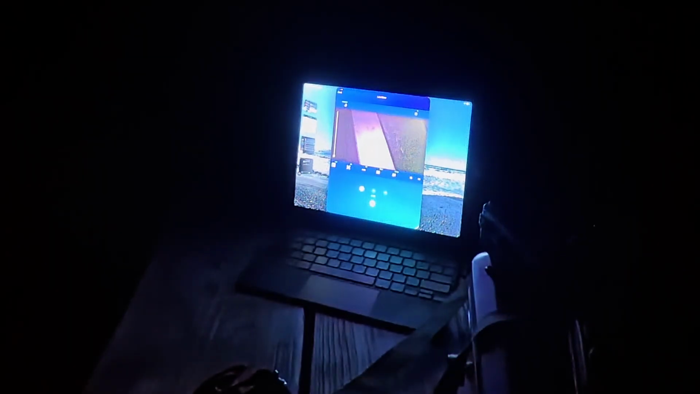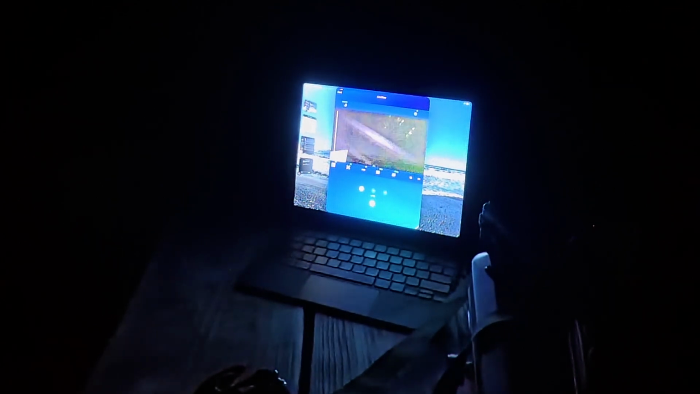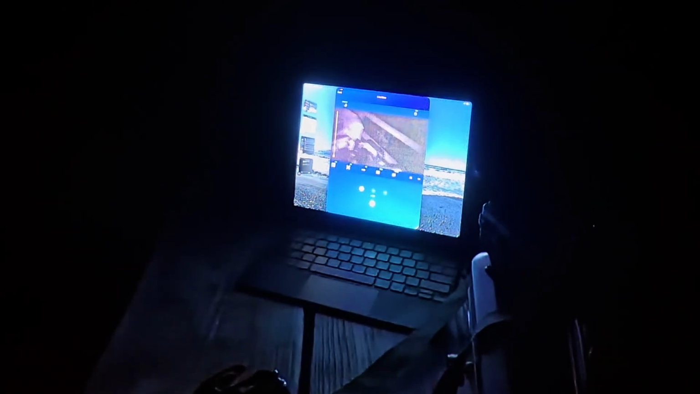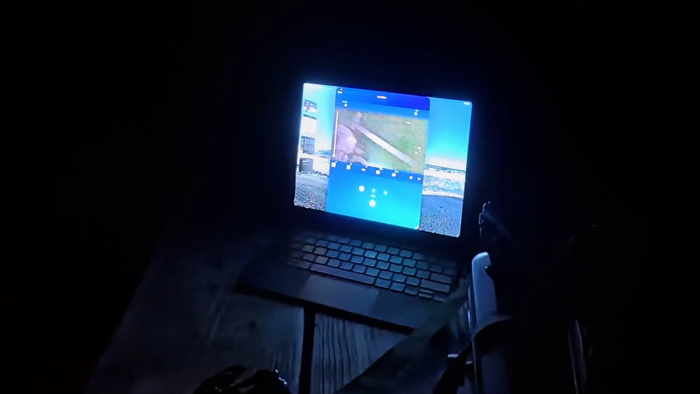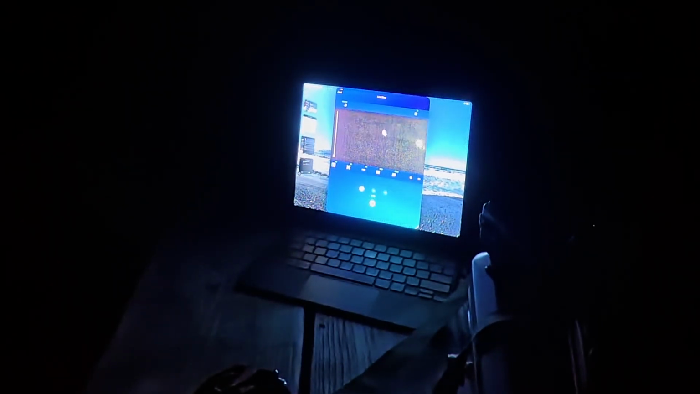Illuminator on. So see that? So that is the Psionics Aurora Pro that is connected to Wi-Fi. And for the first time, we could put our camera up and then just monitor it. If we have Wi-Fi, we can monitor that on our iPad.